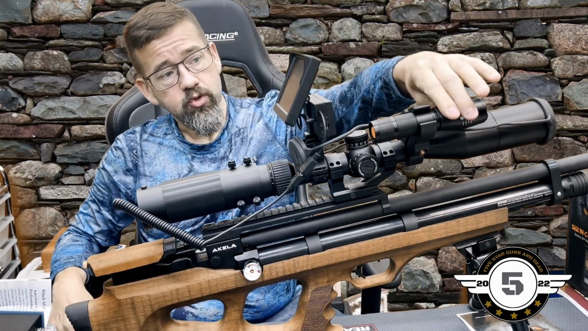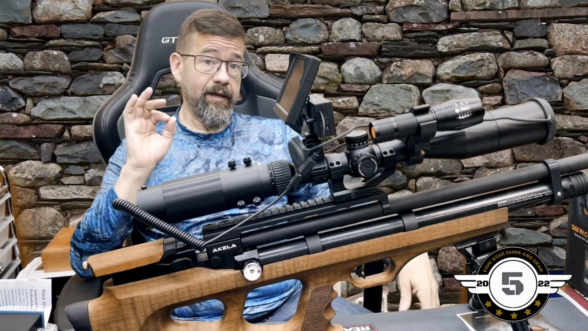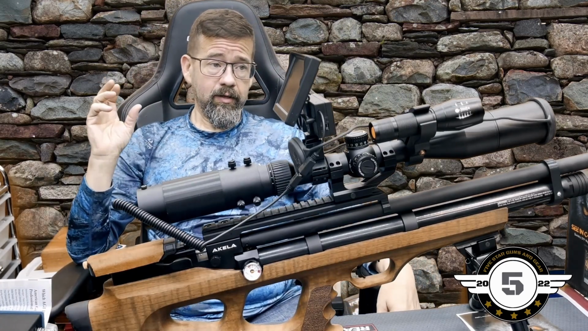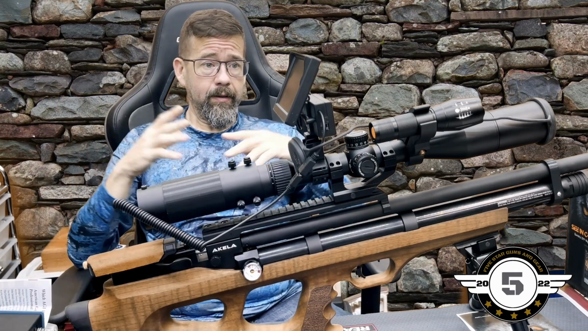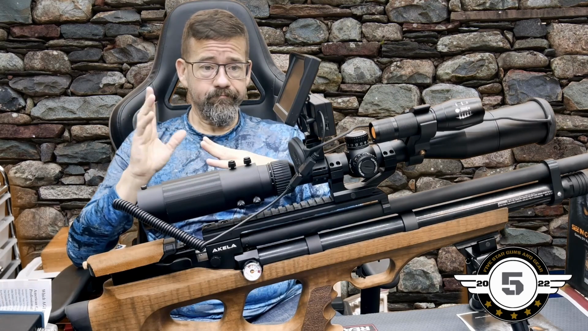The IR torch is really, really good on this. I was really impressed. It did an excellent, outstanding job. You go from a tight beam to a flood. It worked really well. Didn't have any issues with that at all. Very, very good.